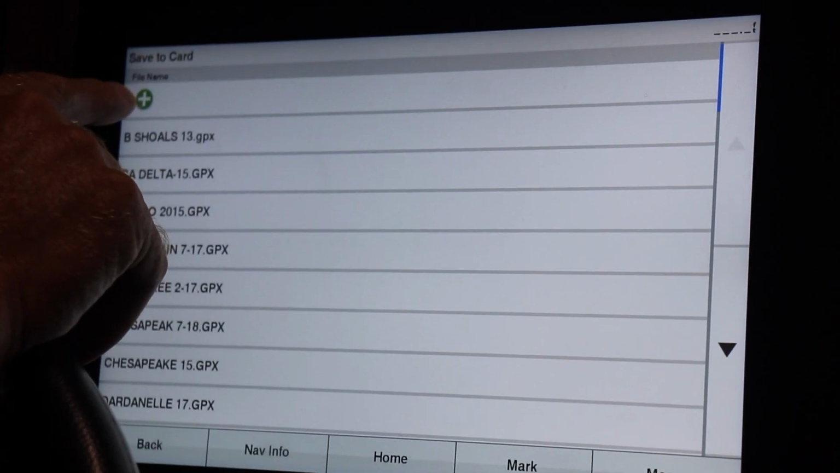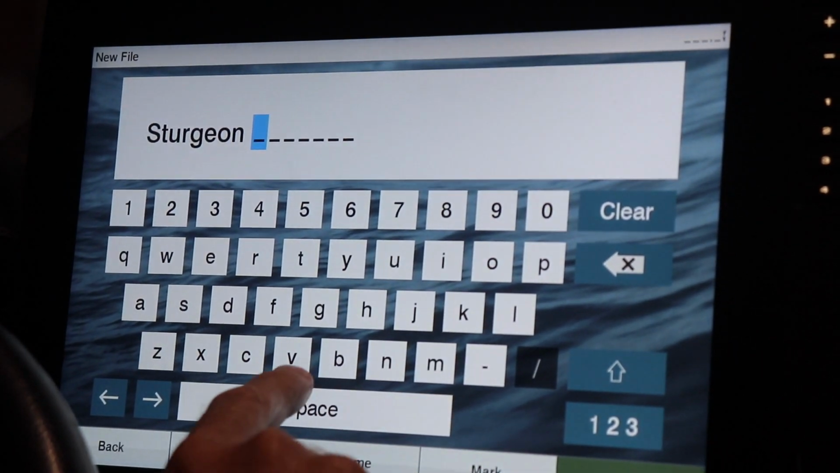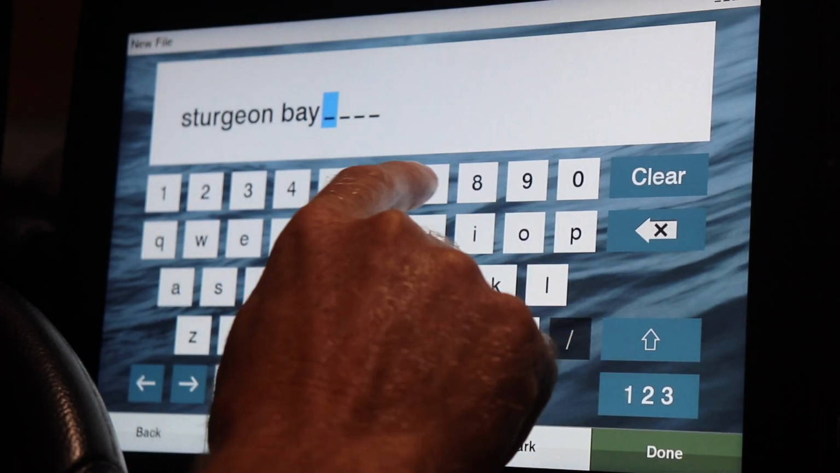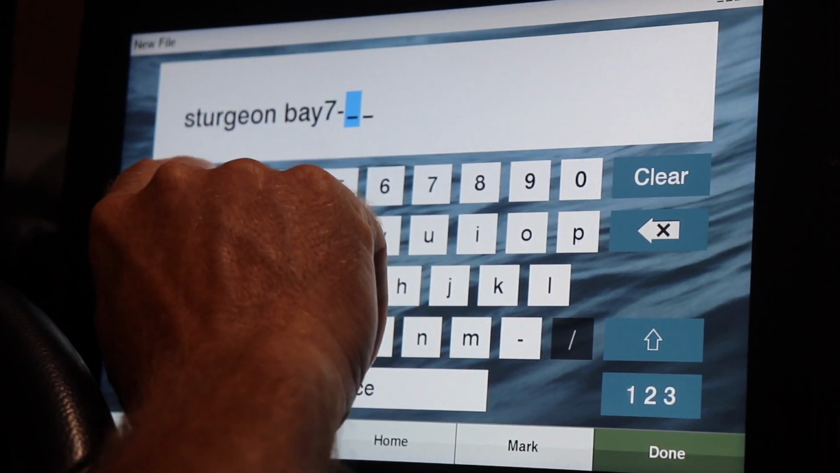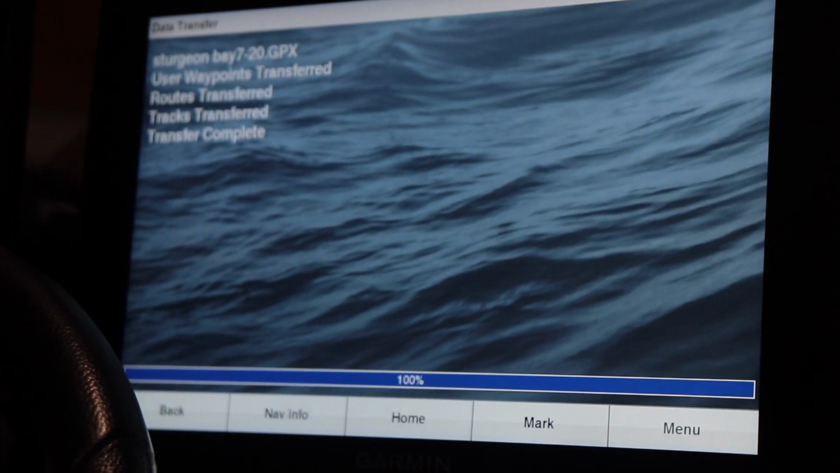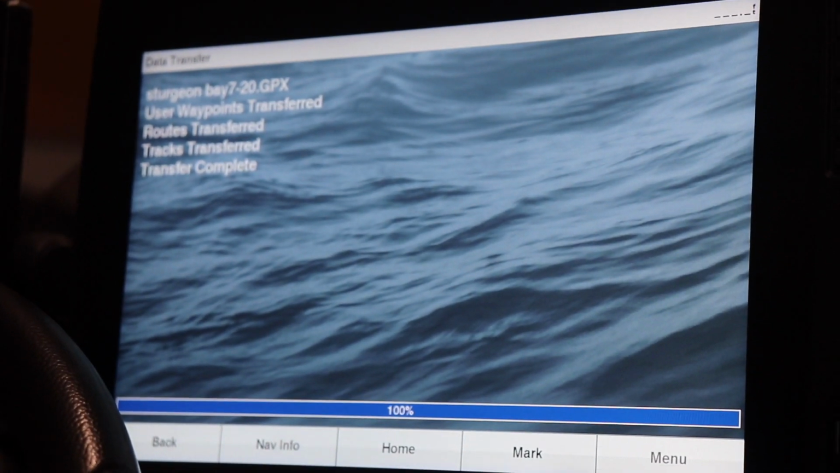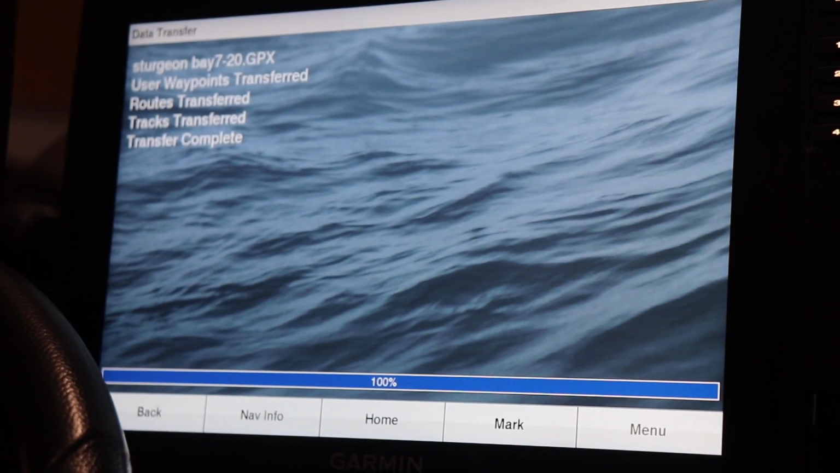All kinds of files. These are over many, many years. We're going to start a new file, which is this plus button up here. Green little add, we're going to type Sturgeon Bay. And we were there July 20. And then we're going to push done. So it's saving the data. Boom. It's all transferred, done. It's amazing how much faster this stuff's gotten from many years ago.